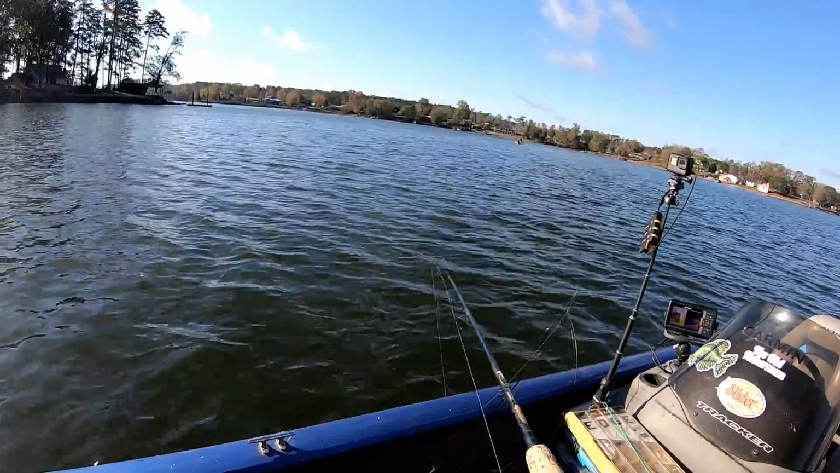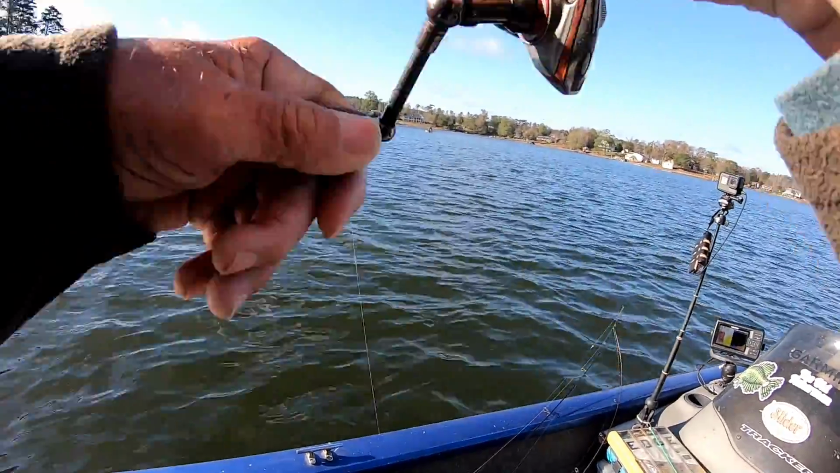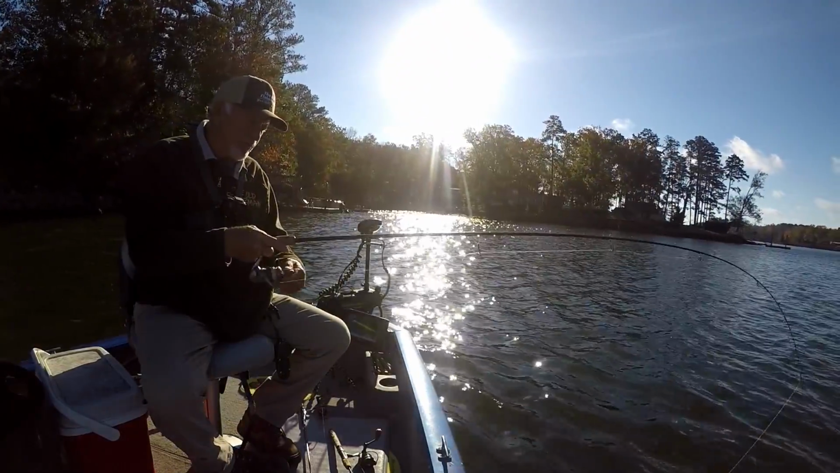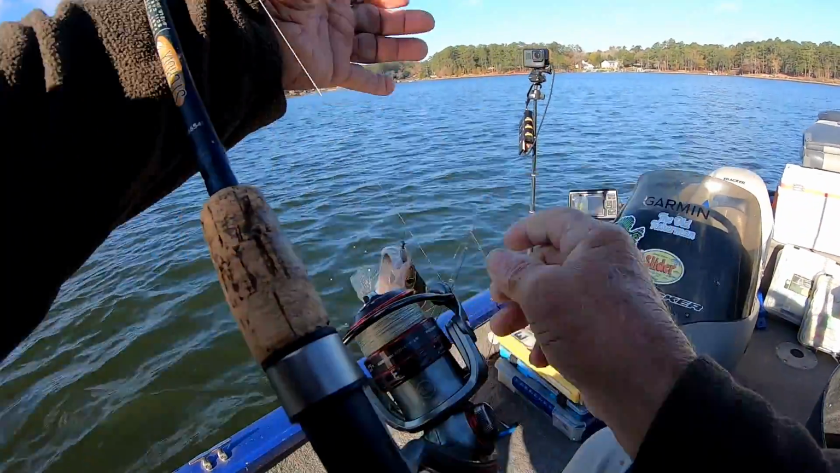Water temperature is 65 degrees, which ought to be perfect. There you go. There you go. I tell you, just ever so often they want to bite. You just got to keep messing with them. They're not going to bite fast. See that? That's what I'm talking about right now.